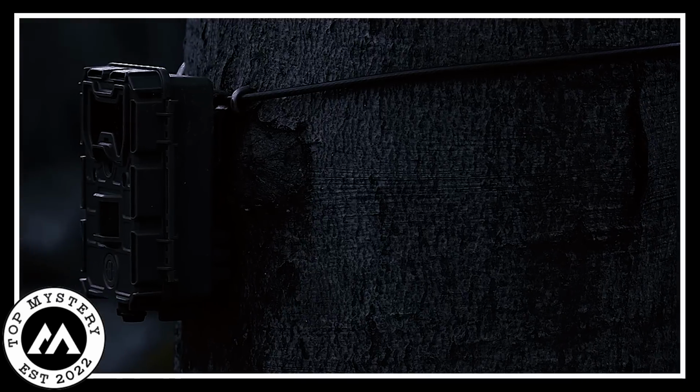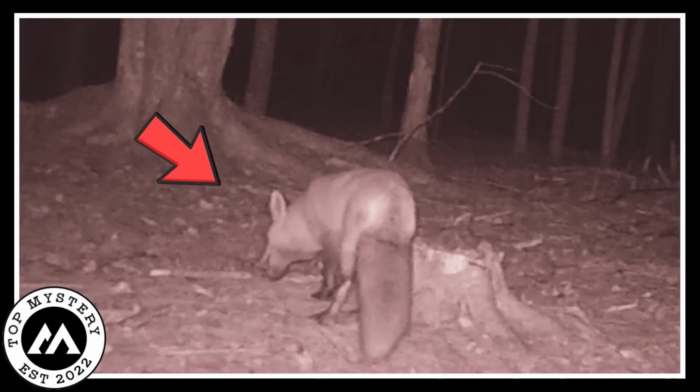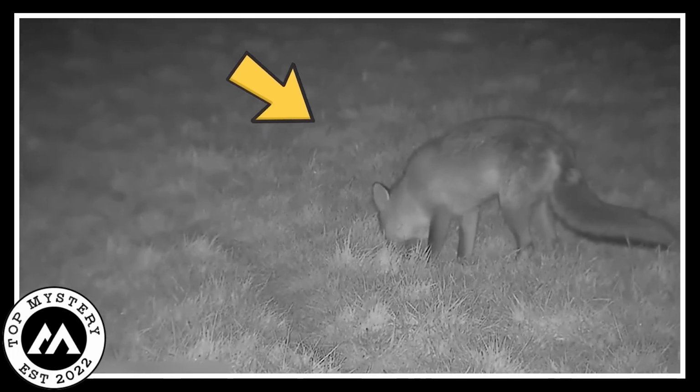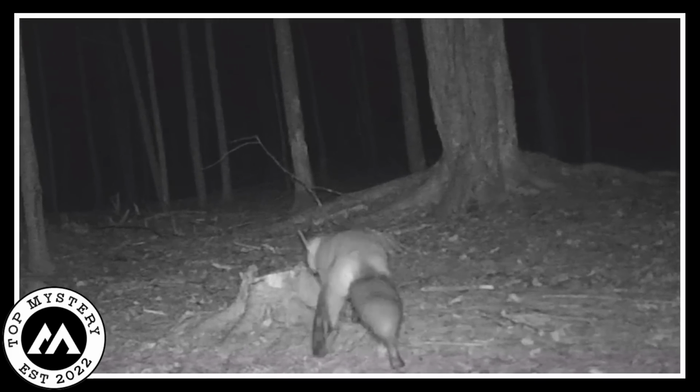The trail camera, like a silent observer, captured every moment of this unexpected dining experience in the heart of the woods. The footage revealed nature's circle of life as the fox, guided by the cover of darkness, savored its meal under the watchful eye of the hidden camera.